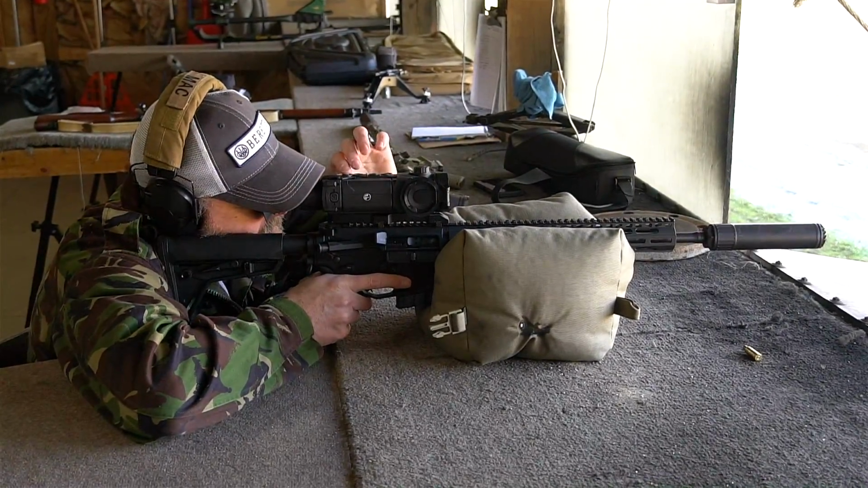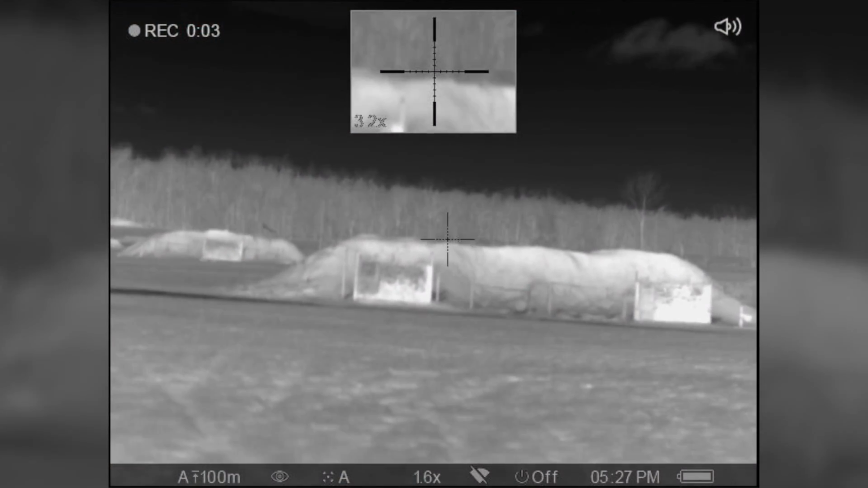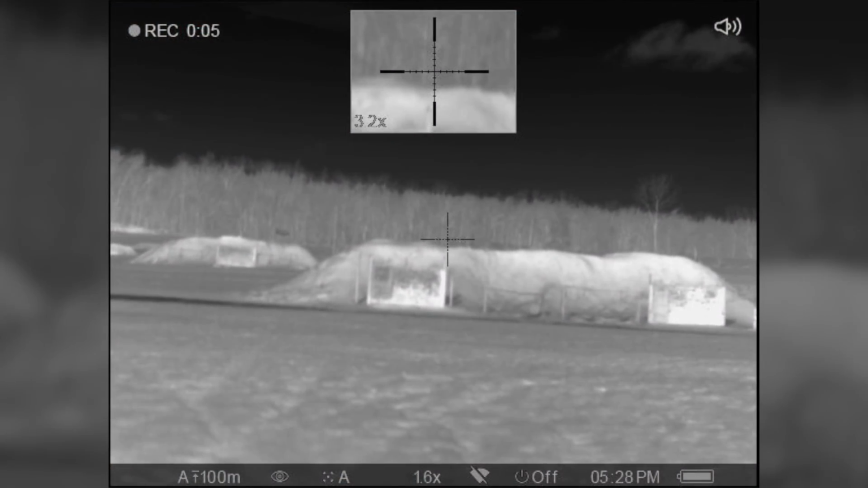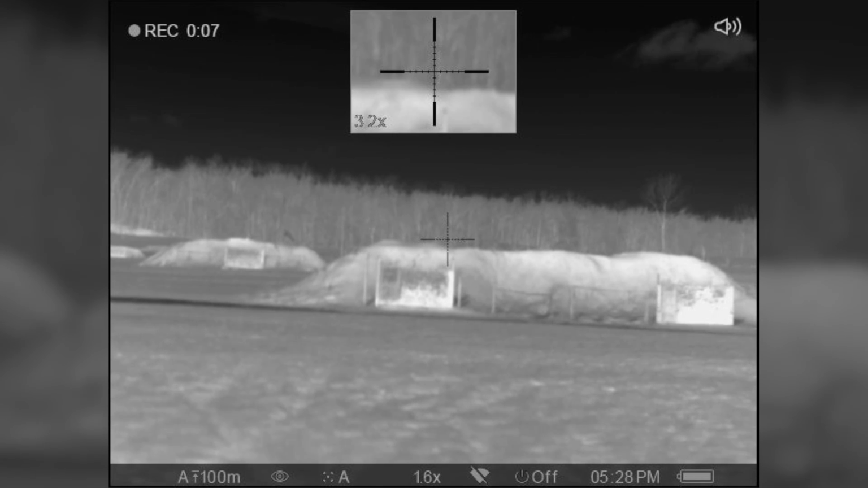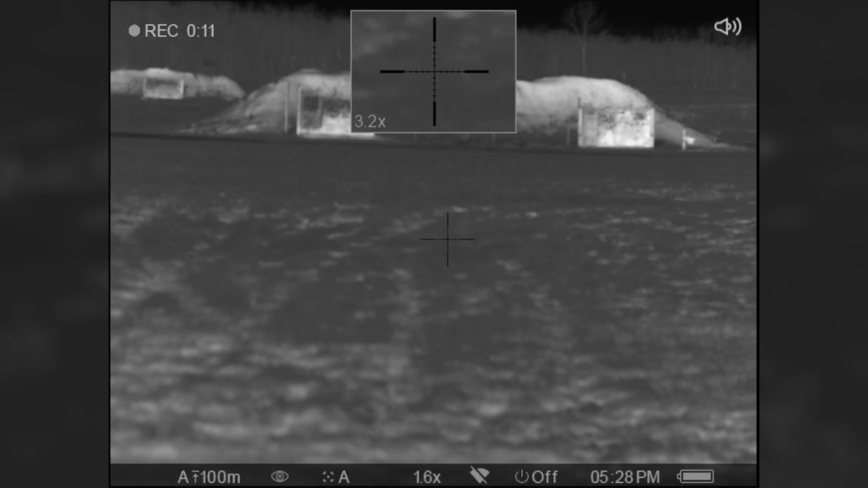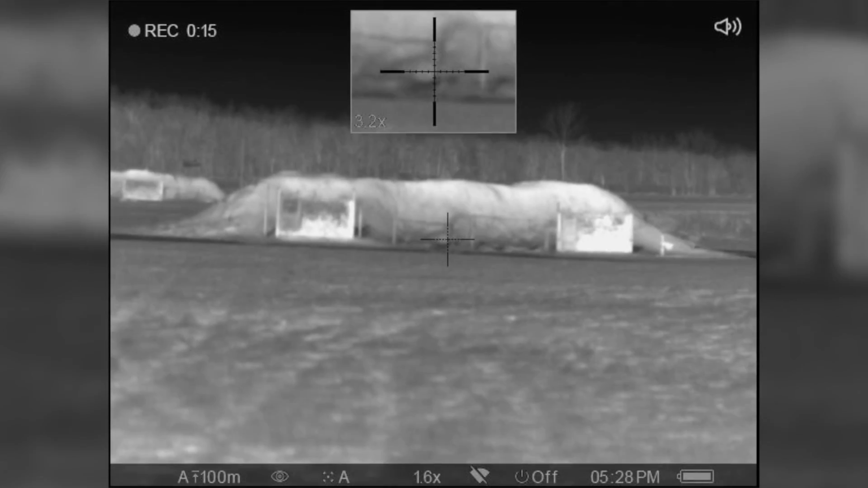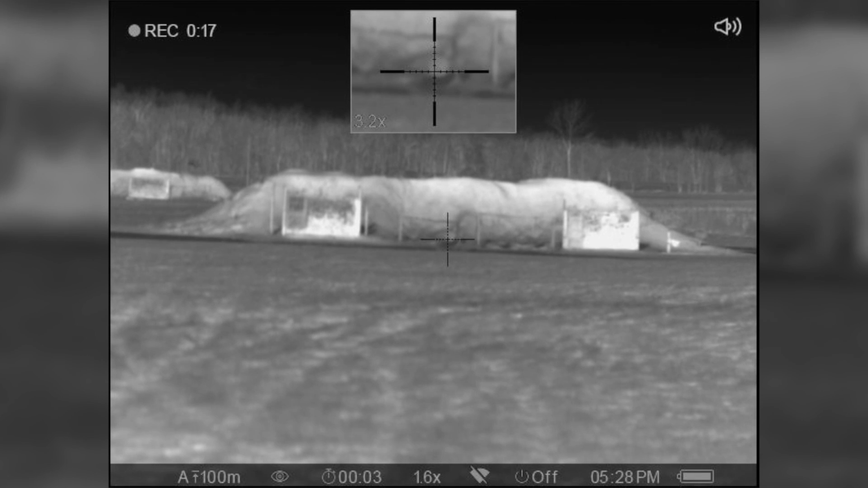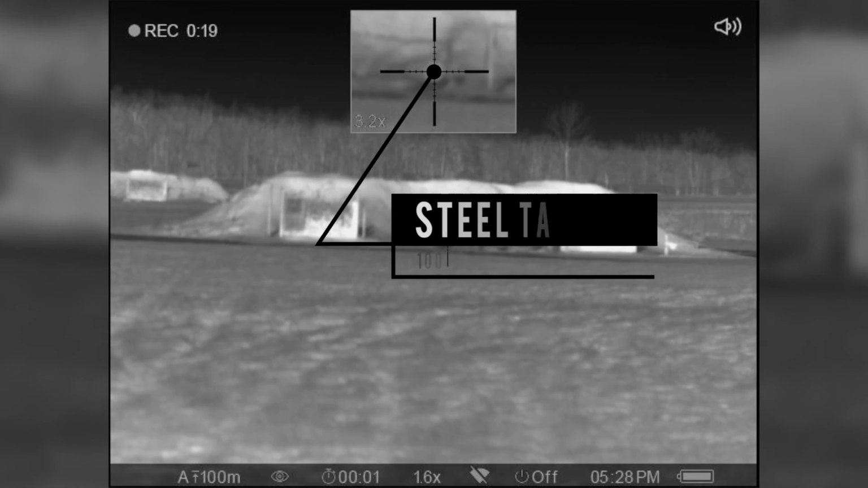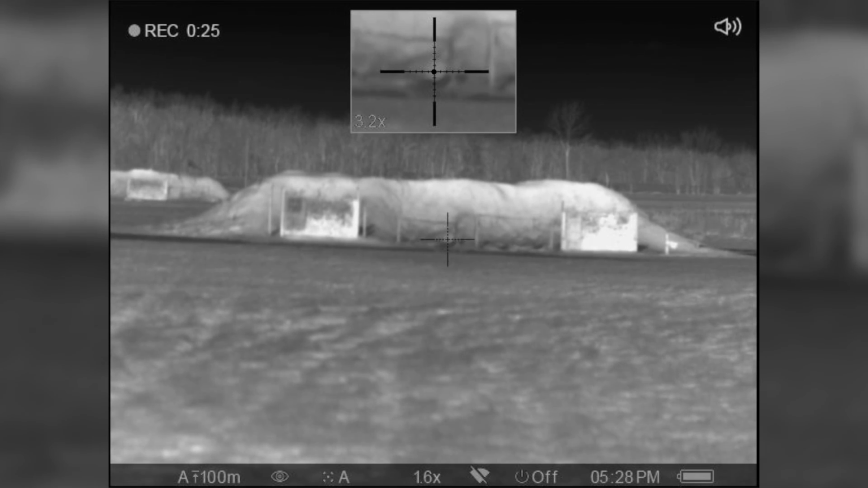All right, we'll start the recording here. Just push the button. All right, we have recording. Now what's interesting is not only is this recording video, it's also recording audio. It's actually got a pretty good mic on it. Let's go ahead, and we have a steel plate out at 100 yards. I have the optics set up for white hot. Now you can see on the picture in a picture, I have the crosshair right on the center of the round steel plate at 100.